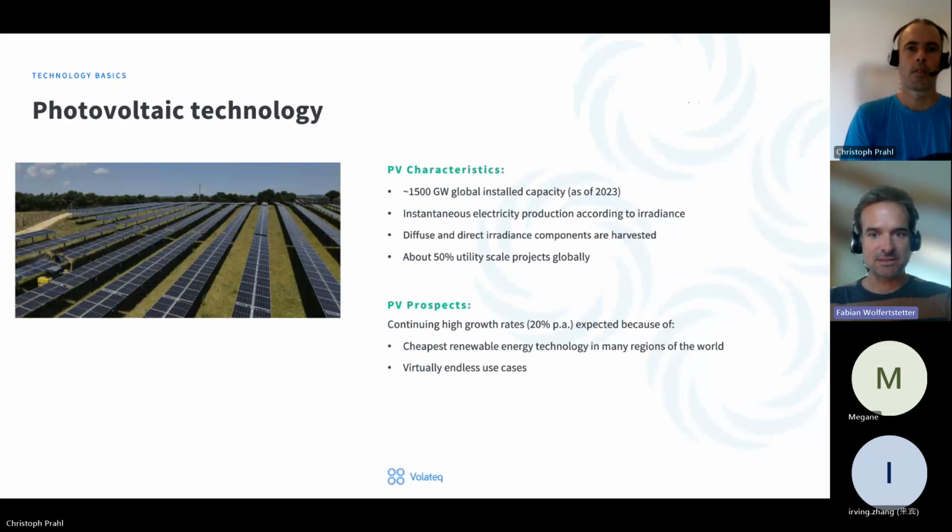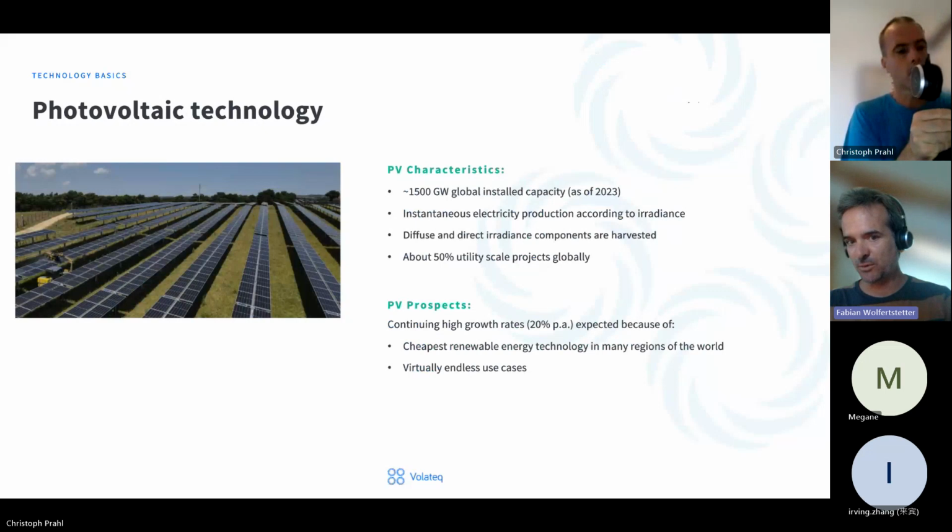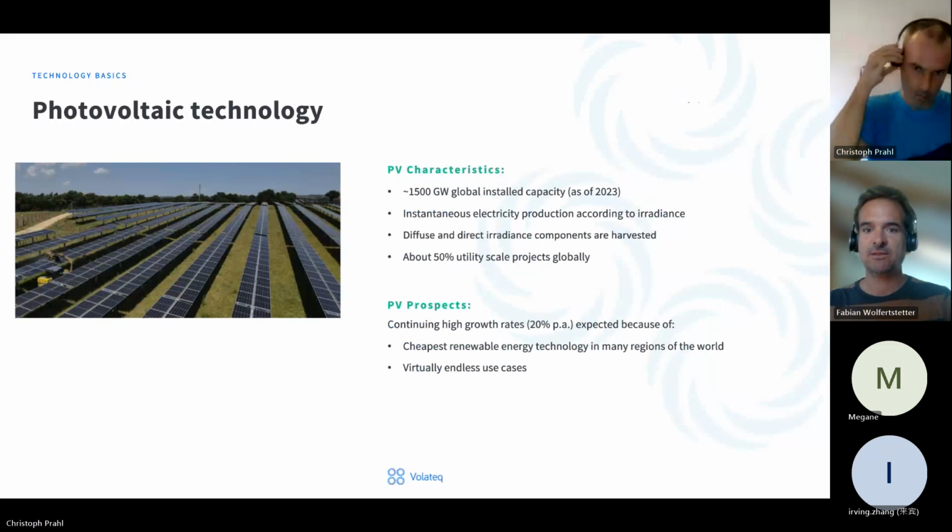The global installed capacity is a lot bigger in photovoltaics, so more than 100-fold that of CSP, due to much easier installation, many more application cases, and you can use and apply this technology in a broader region of the world. So CSP is more or less limited to the Sun Belt, where you have a lot of direct irradiance and not so many clouds and stuff. And PV, you can apply it everywhere, basically.